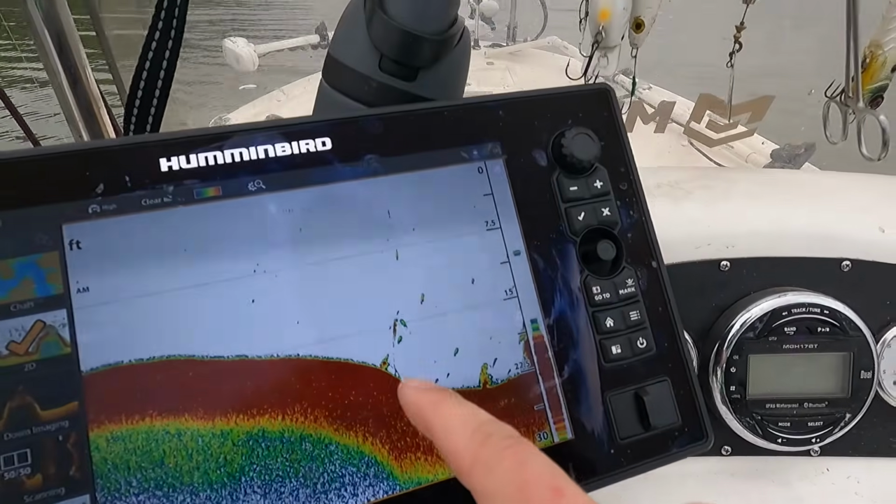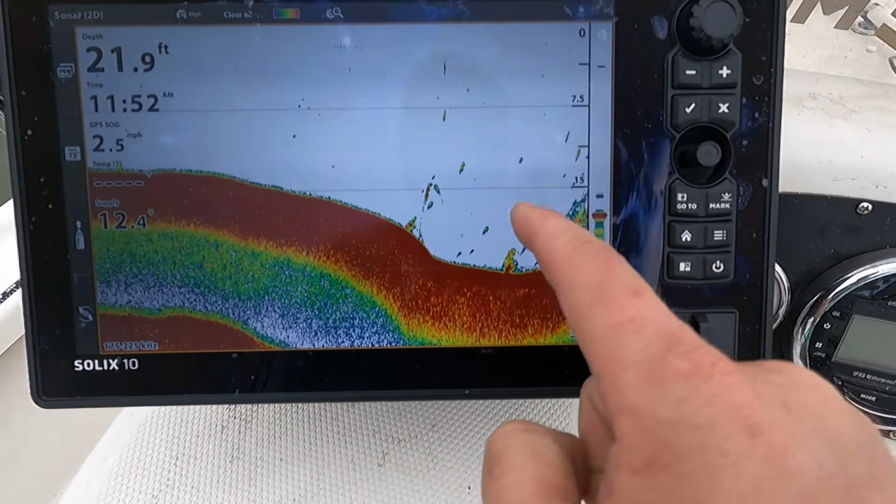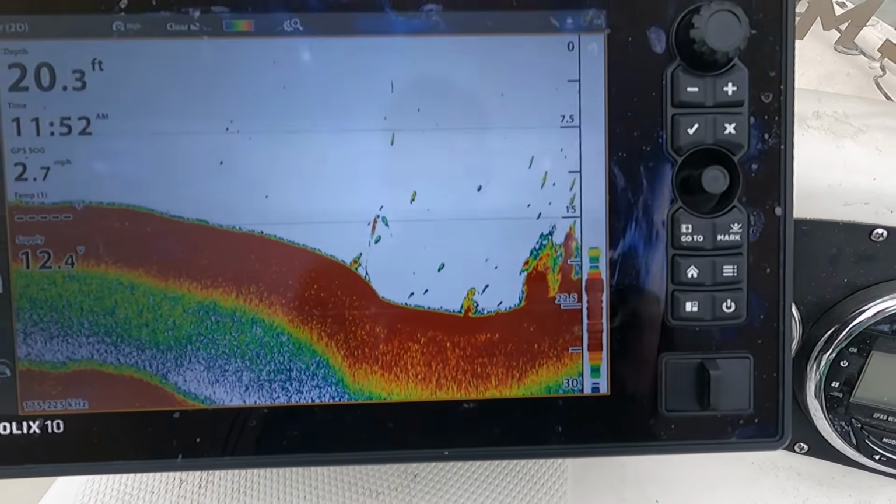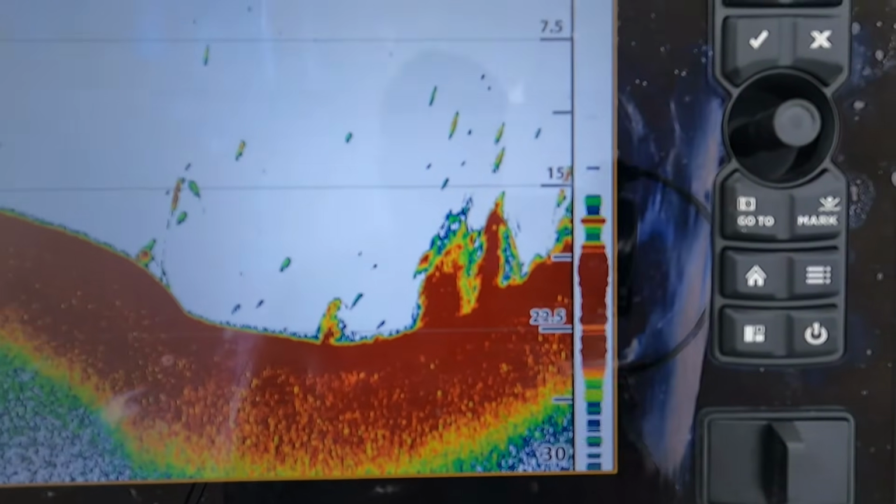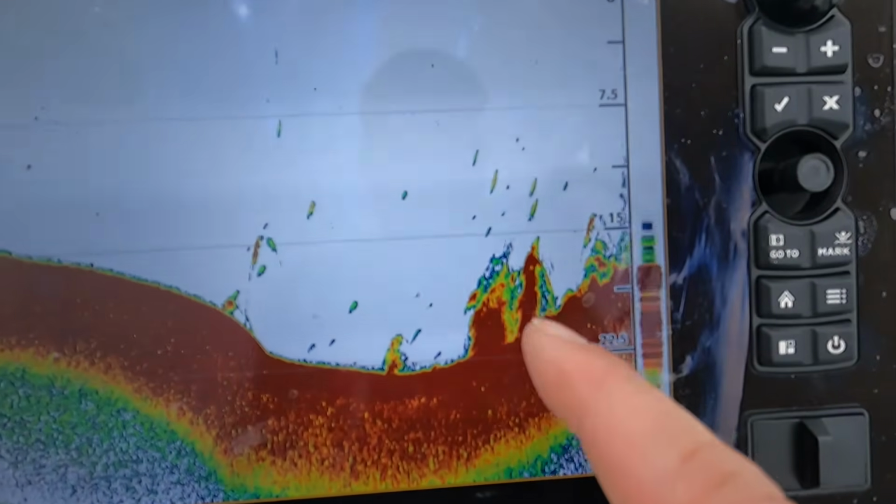So as we're cruising, like I said, you want to look for structure. You want to look at stuff that's hugging the bottom that's going to be dense. And as you can see coming up on my screen, that looks like a brush pile. So let's go over it and see. As we cruise, again, we're paying attention to the density. See how it's red, but in the middle it's all green and light yellow? There's greens in there as well, and blues. That's going to let me know that that is structure.